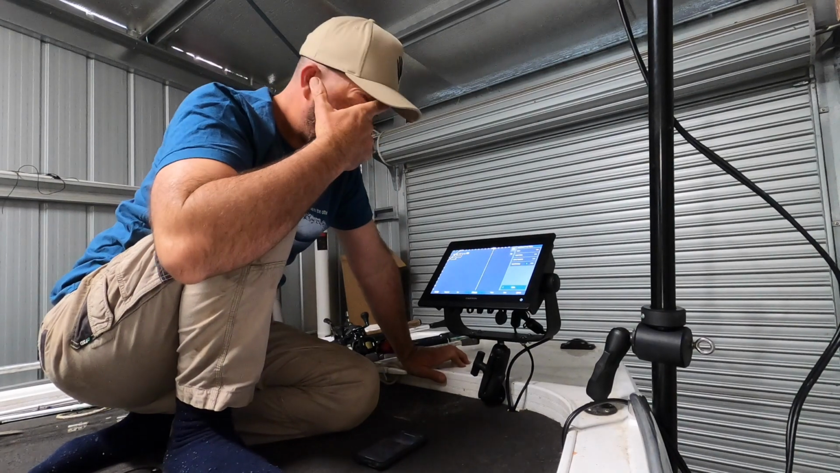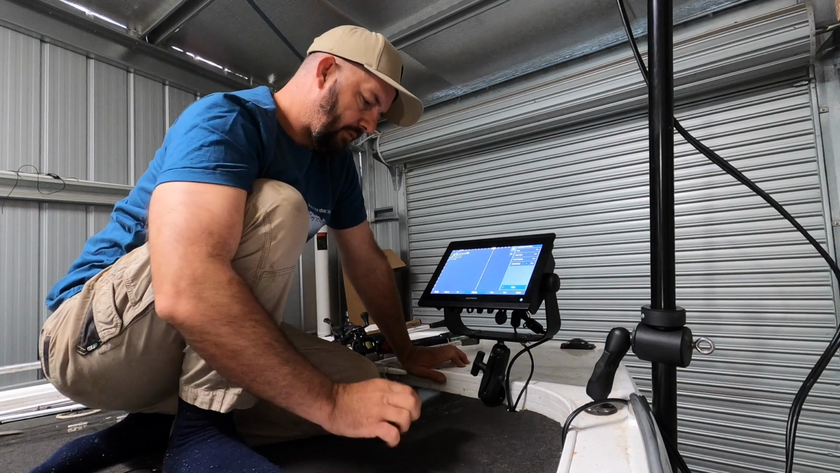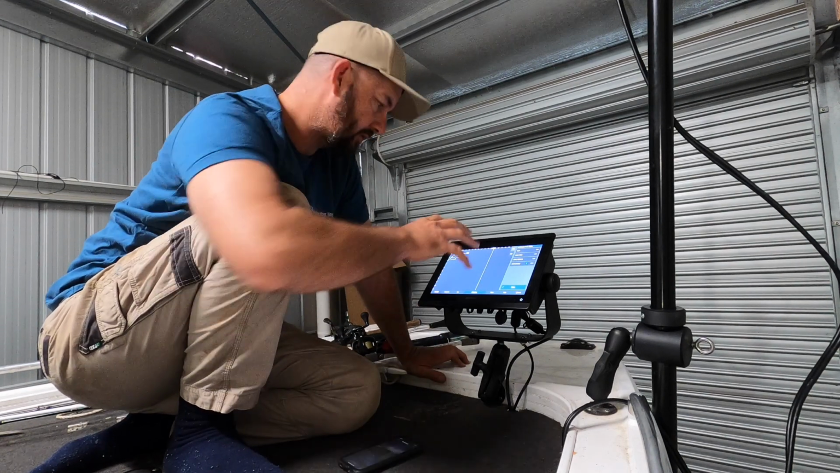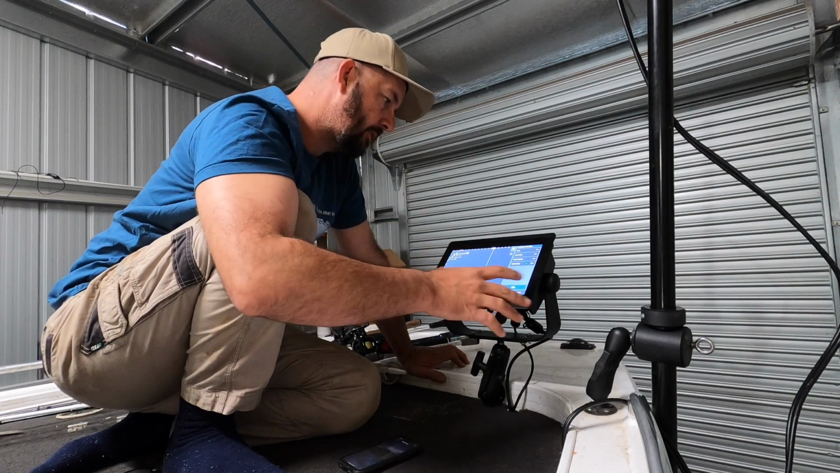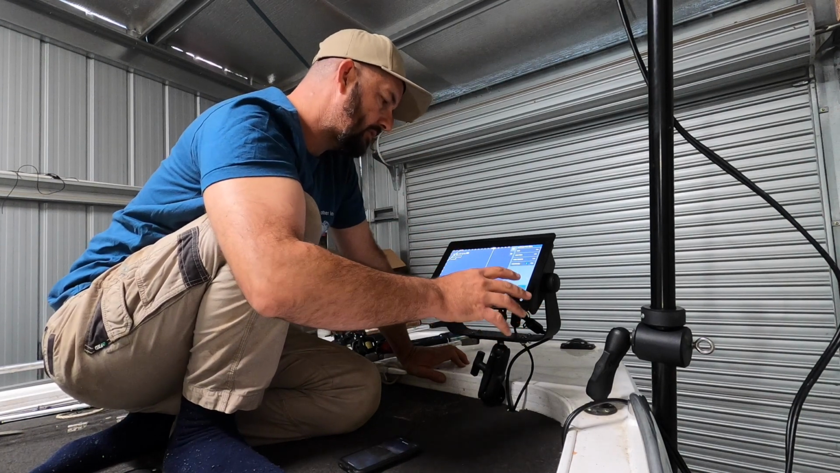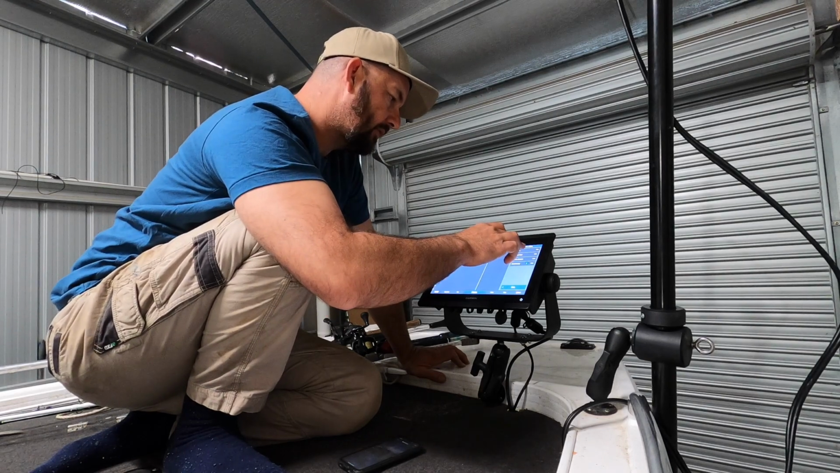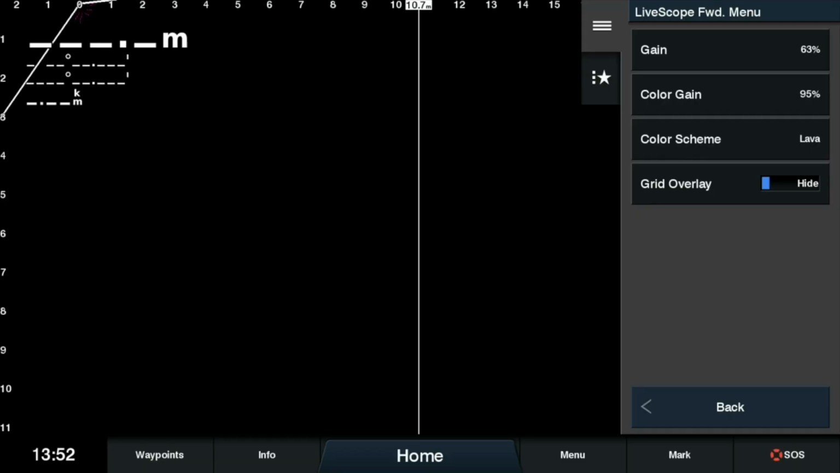I'm just going to record that on my phone so I can show you this footage so you don't have to try and see what I'm doing here. I'm just going to go through some of the basic stuff. So here you can see my gain. I've got it sitting there at 63, which would have been from the last time I was out.